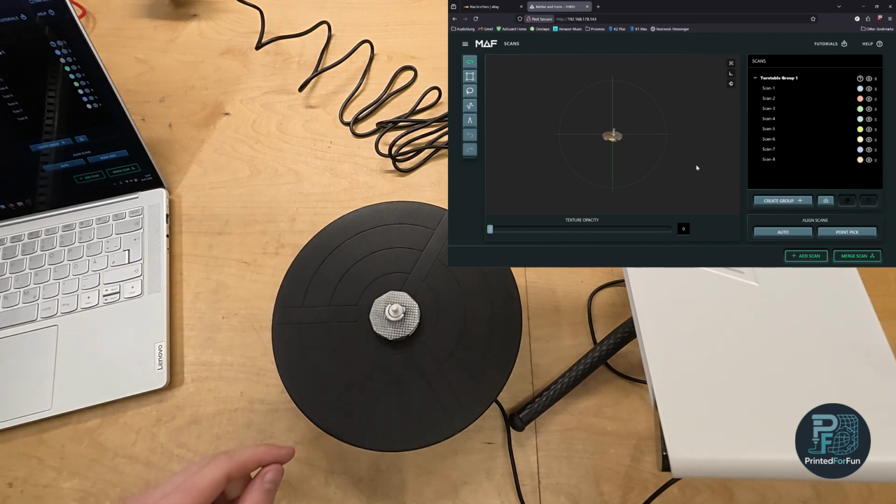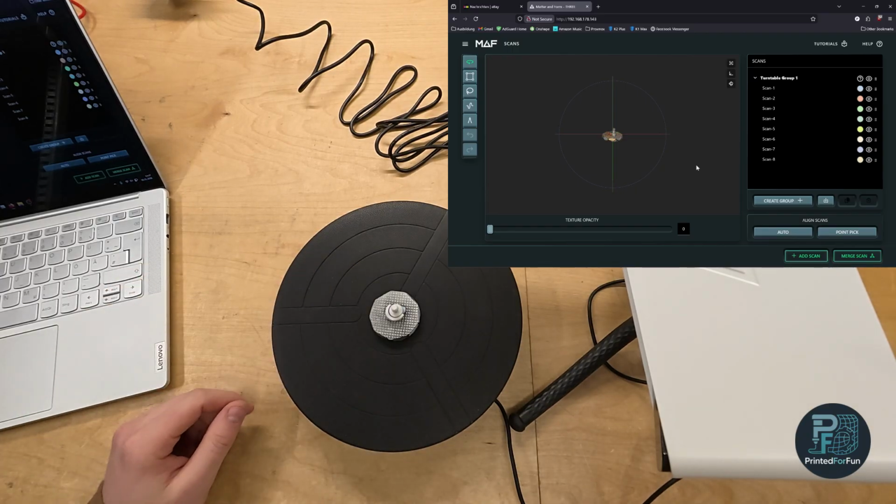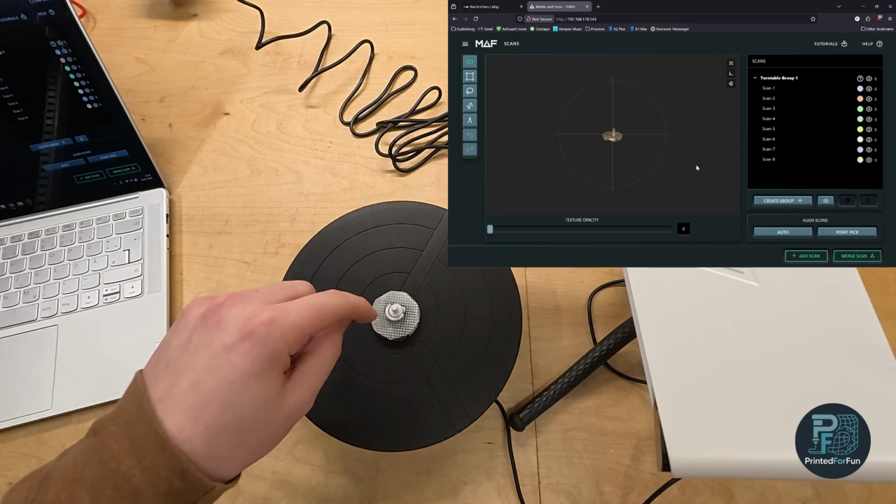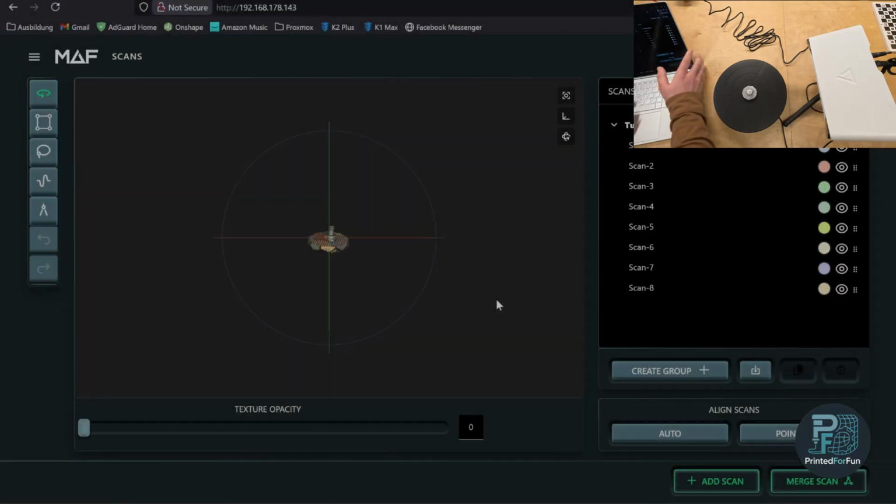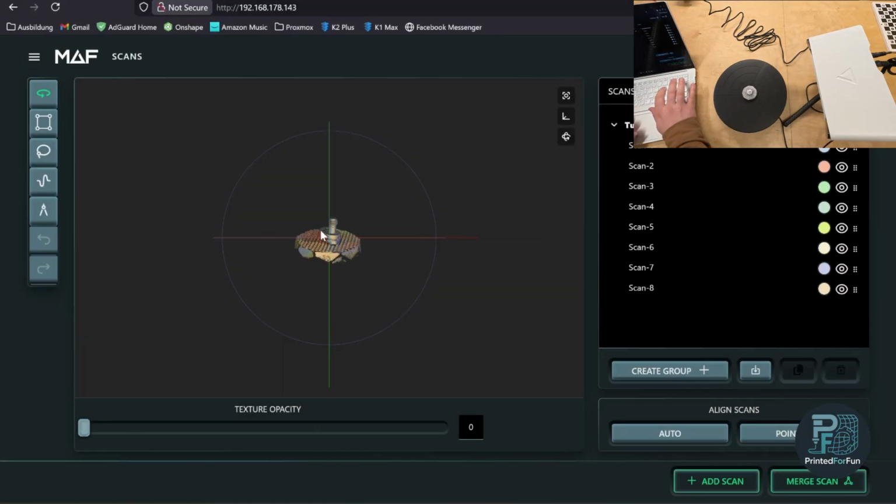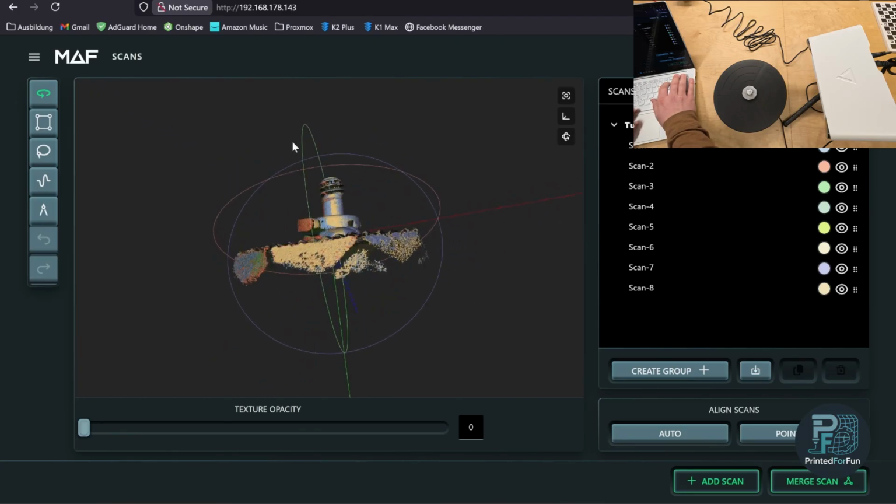So the turntable is like the base plane of x and y. It is the rotation axis, the center. And you don't need markers. You don't need to think about features. Normally, I just apply a coat of scan spray and then start scanning. So that's quite nice.